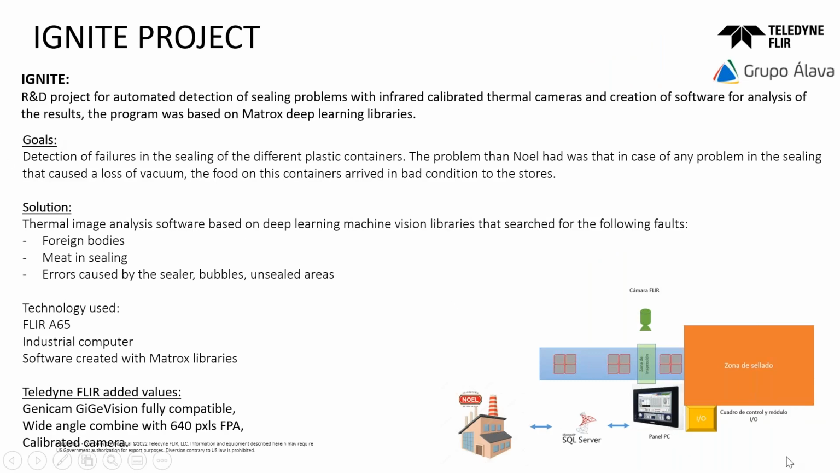Well, the Ignite project is a solution created here in Alava that applies different algorithms of artificial vision and deep learning to detect problems in food packaging. Normally the problem the customer tries to solve is that these containers, these bags, are vacuum packets.